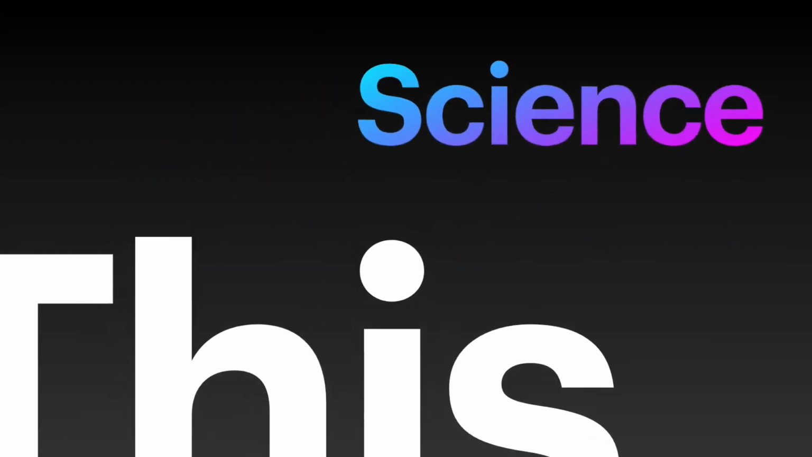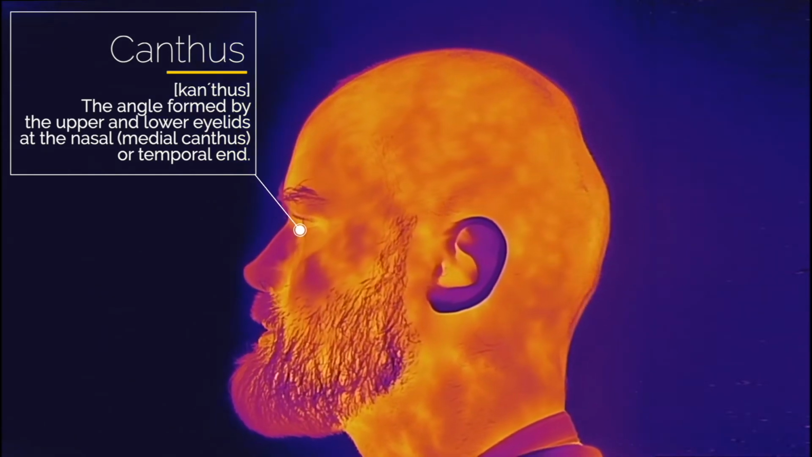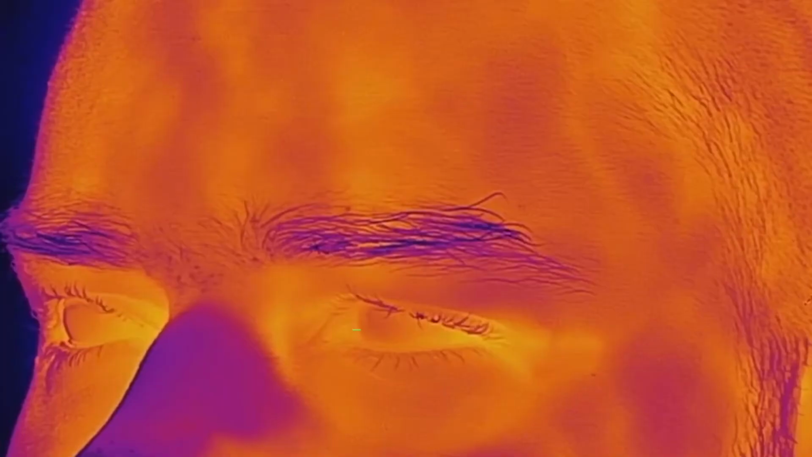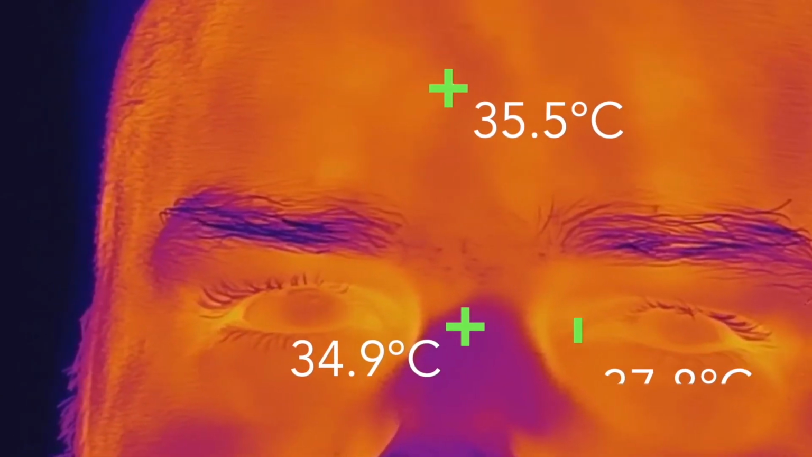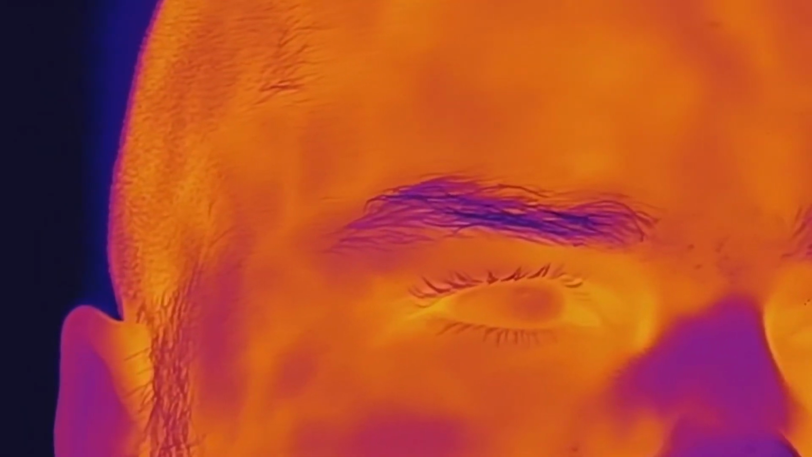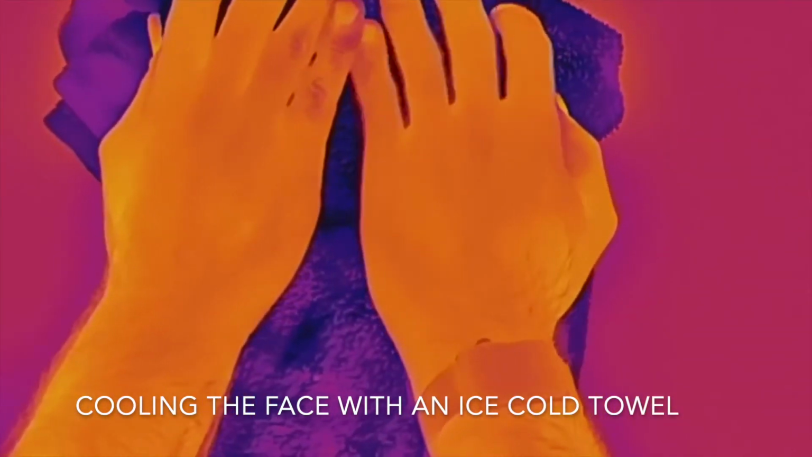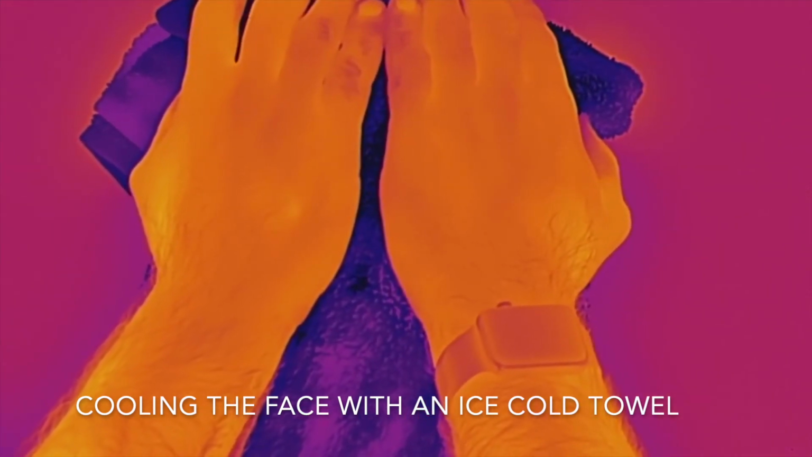So why are Dahua's algorithms so much better? Well, of course, there is science behind all this. The inner eye corner, called medial canthus, is, according to scientists, the most accurate point used for temperature screening using thermography. Some studies show that the temperature difference between the canthus and other face areas could be even as high as 3 degrees centigrade. In this experiment, using an ice-cold, wet towel, we cool the face, simulating cold weather's impact on the temperature of various face areas.